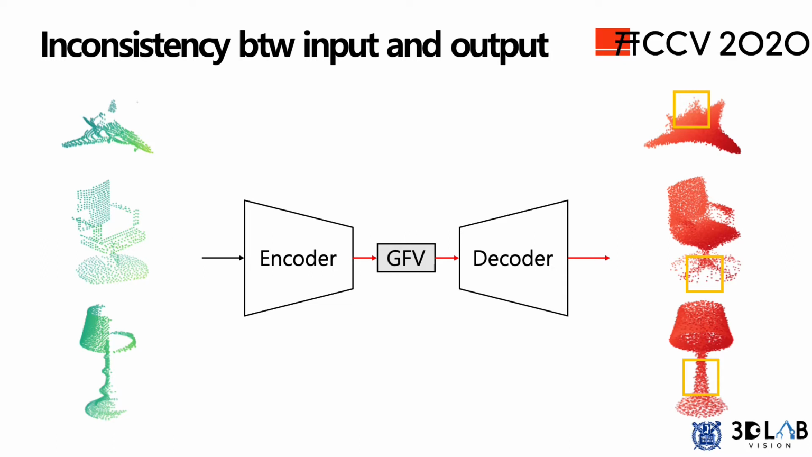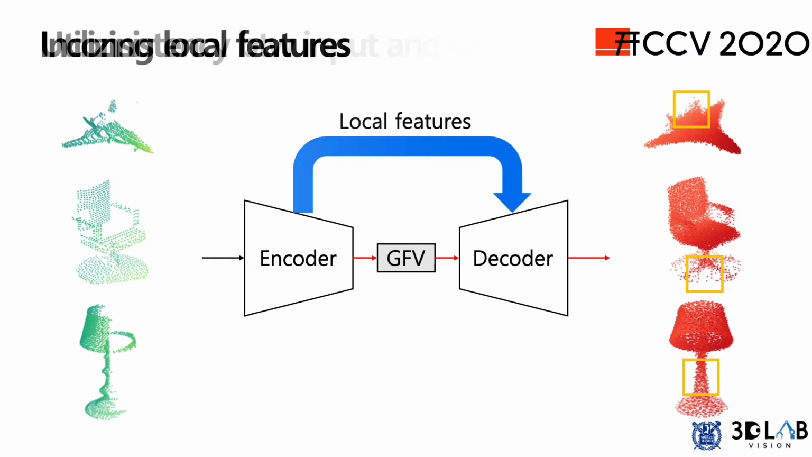We thought that the main reason for the problem is the limitation of the encoder-decoder architecture. The decoder regresses the output points from the condensed information within the lower feature vector, which does not contain full local details. To keep the high frequency details, we concentrate on utilizing the local features from the encoder layers, which is a relatively unexplored approach.